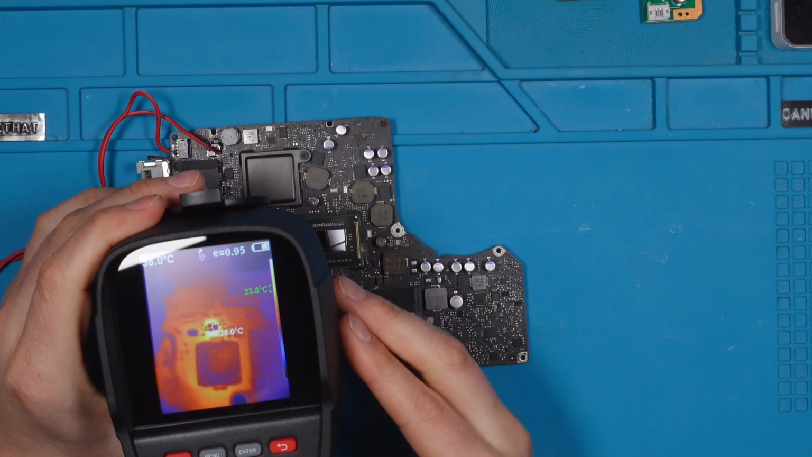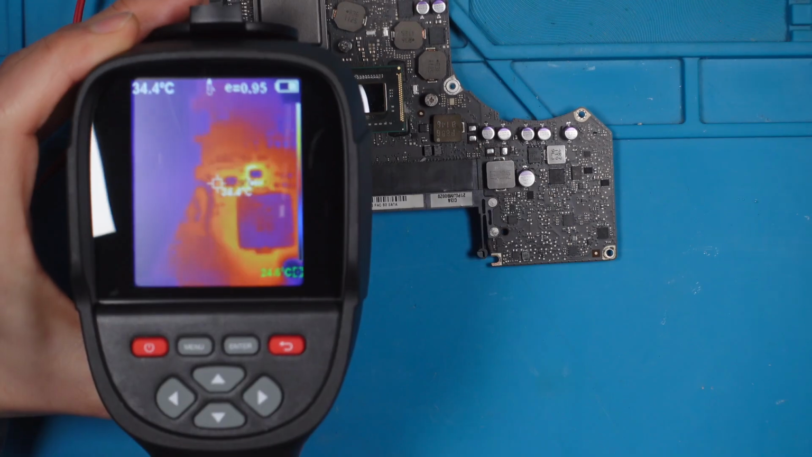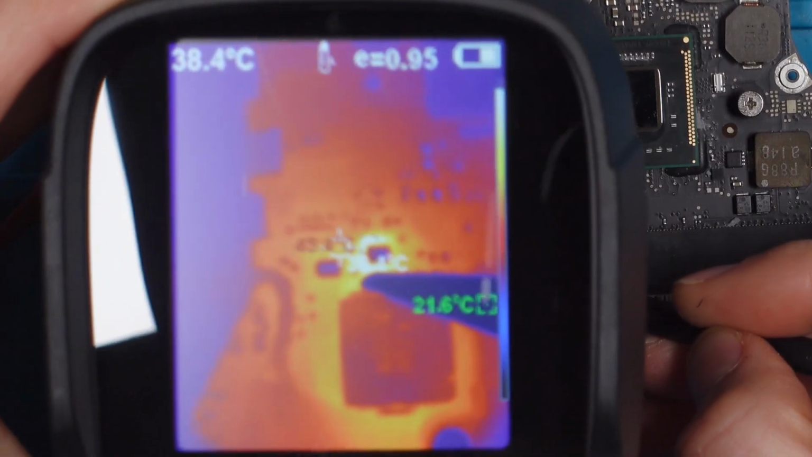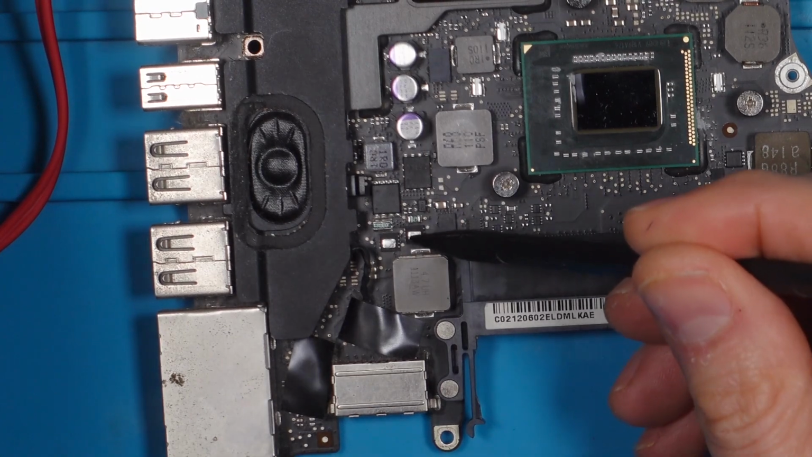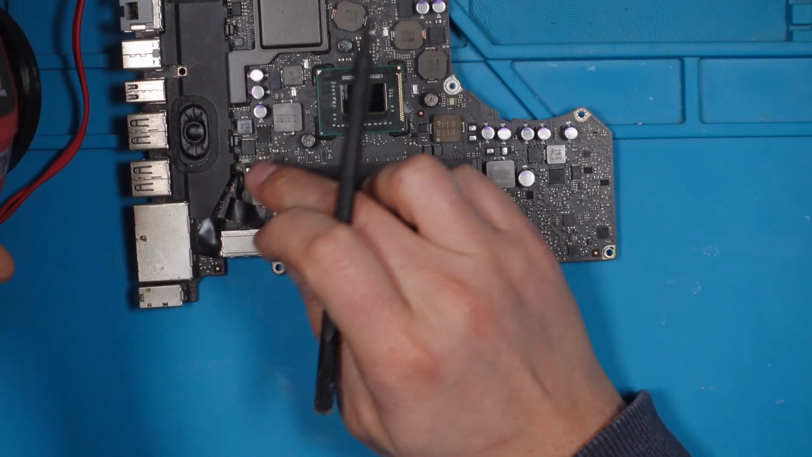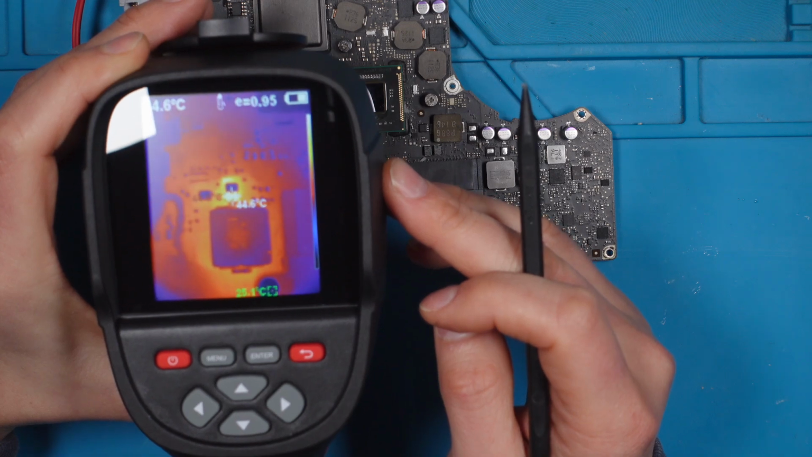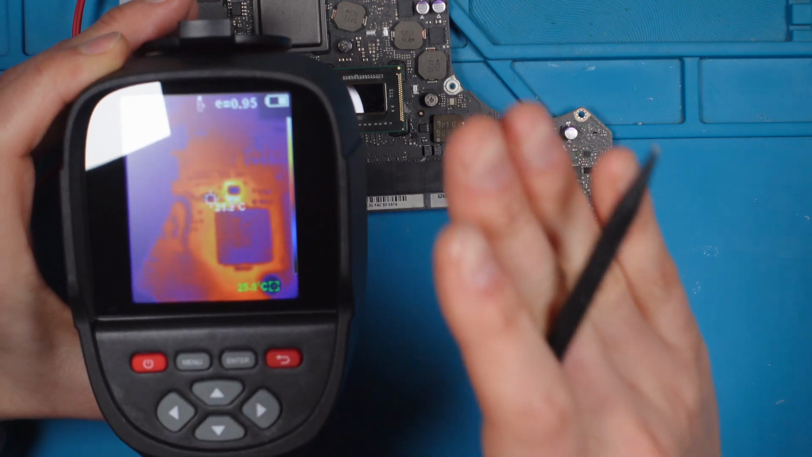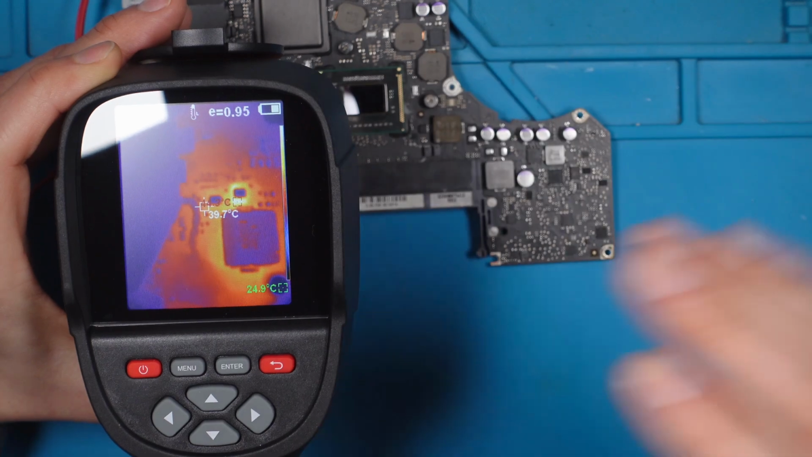And when we now go closer, we can exactly see what is happening here. And I like to use a spotter to pinpoint it exactly, so I just go under it and we see this here is getting quite hot. What is it? That's some IC. So this could potentially be the problem, or just one of the protection mechanisms of the MacBook, for example, because as you might remember, the power supply is quickly turning on and off. So there is something on this board protection which causes this.